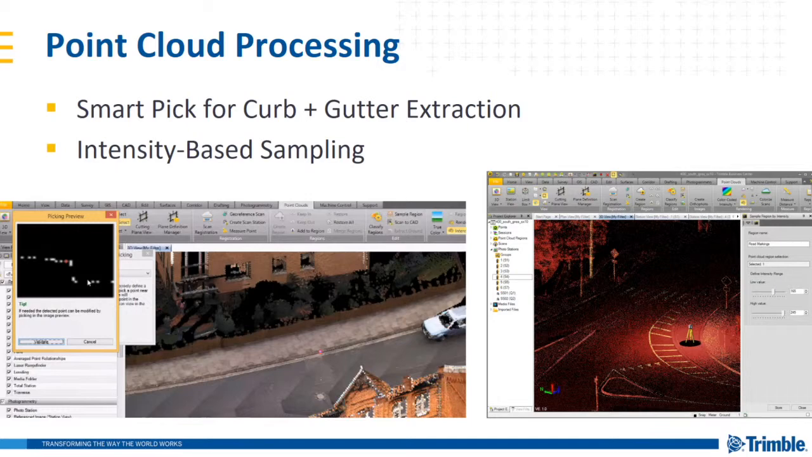This results in line work that accurately represents the curb or gutter and then can be exported to other systems or worked as CAD geometry in TBC.